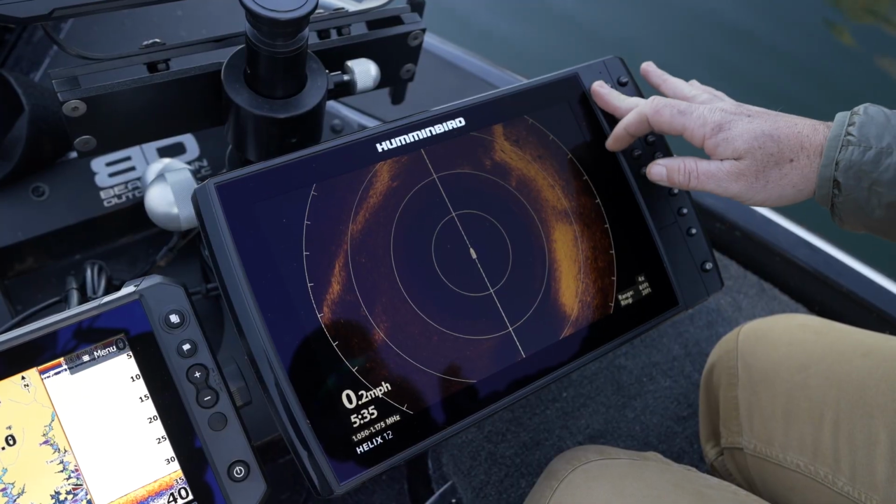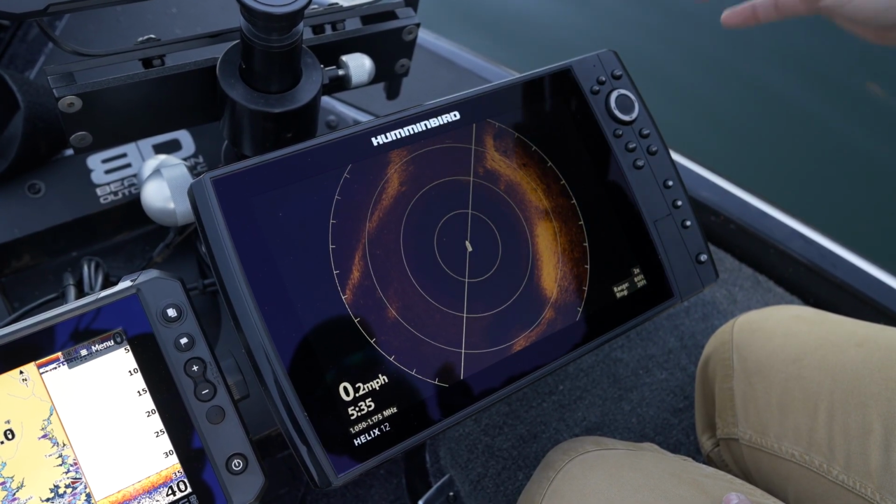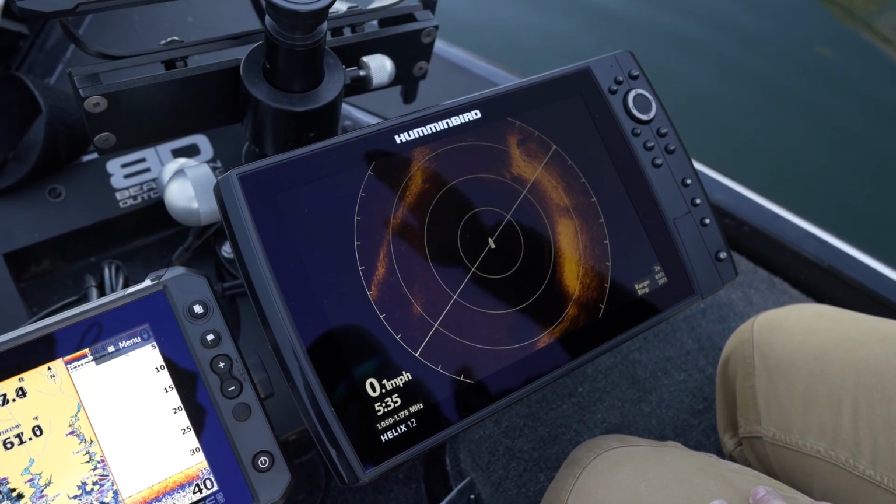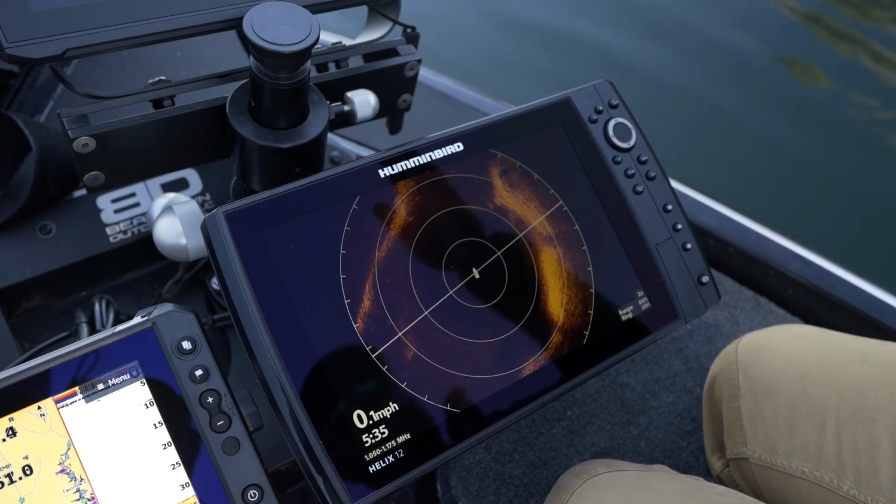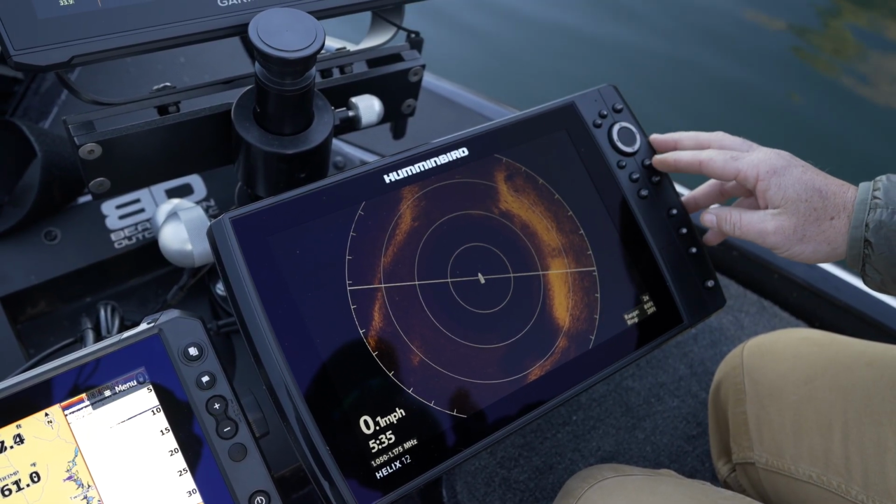I will back it out 1, especially if I'm looking further away, but I keep it about 10 feet shorter than whatever I'm looking at live scope. Just because, I don't know, that's just how I roll.